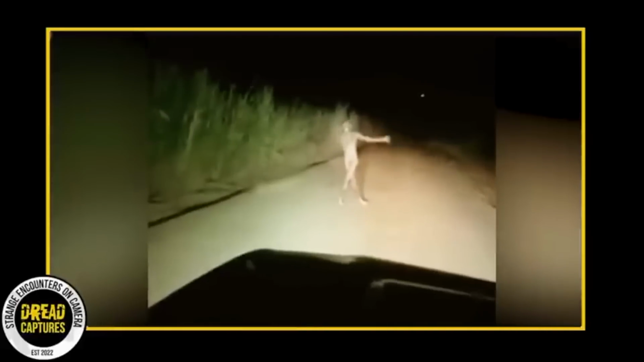A TikTok user uploaded this video clip. The description accompanying the video simply stated, "Found this in the middle of nowhere." In the video, as the scene unfolds, you see what appears to be a lone figure positioned in the midst of the road. The setting is eerily silent, and the surroundings seem desolate, almost as if the place had been forgotten by time. The intent of this figure is puzzling, as it seems to be making an effort to redirect an approaching car, guiding or perhaps warning it to choose a different path.